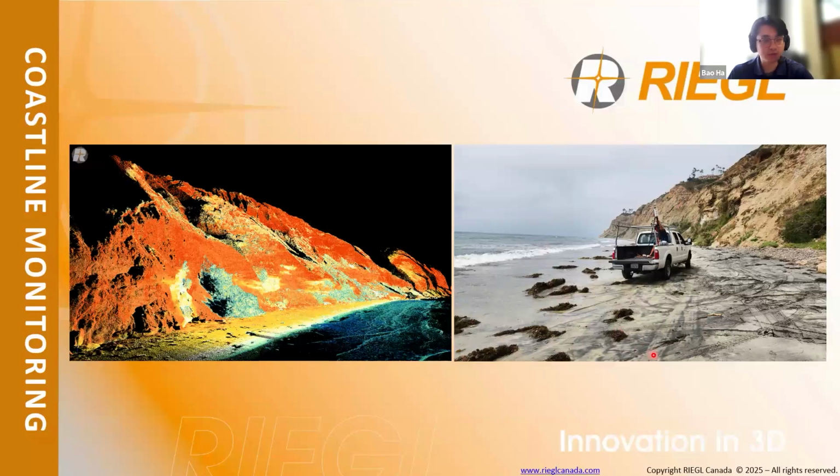The vehicle drives along the beach coastline, the lidar spins and measures the sediment erosion of this slight hill right here along the coastline. This setup allows the system to capture continuous high-resolution data throughout the entire drive. So you're talking 5 millimeter 3D point accuracy, just driving the stretch of this beach.